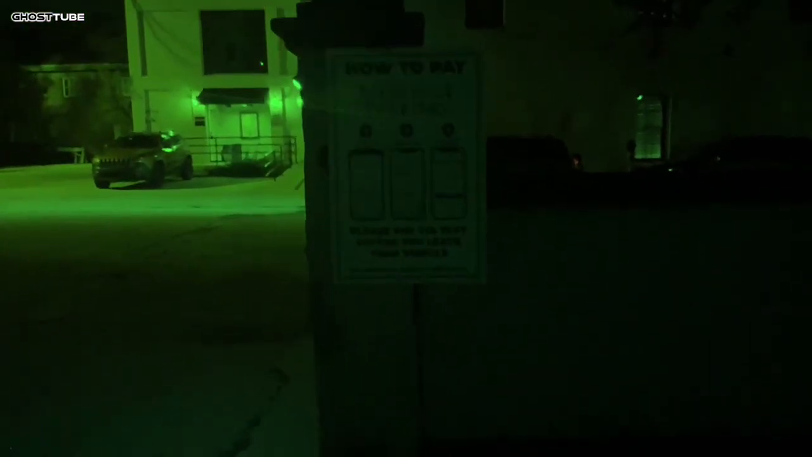Oh, I see it. I think it's that light. Could be all the vodka, Mom. Yep. Just a light. And a tree.